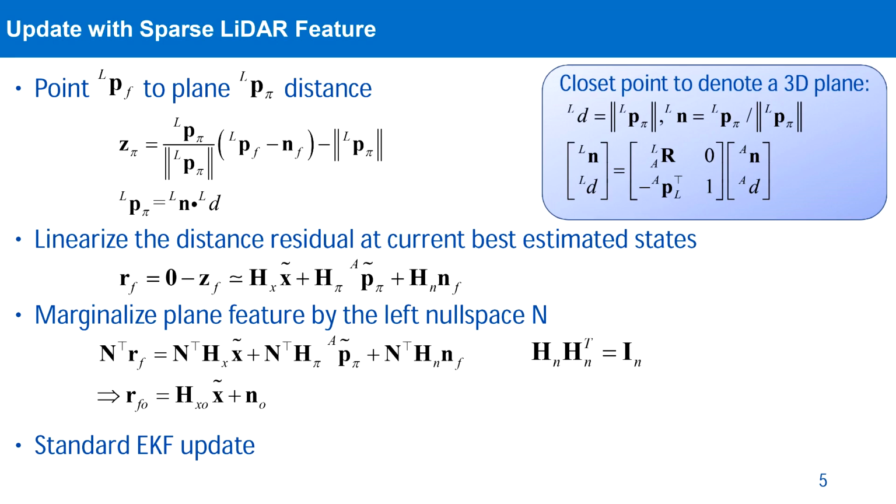We keep only salient planes in the state vector and marginalize most plane features for efficiency. After linearizing the distance residual at current best estimates, we can marginalize the plane features by the left null space matrix N. This null space operation is valid without pre-whitening because of the special form of the Jacobian Hn with respect to the noise Nf. After illustrating the update step, it comes to a question of how to associate raw LiDAR points to plane features.